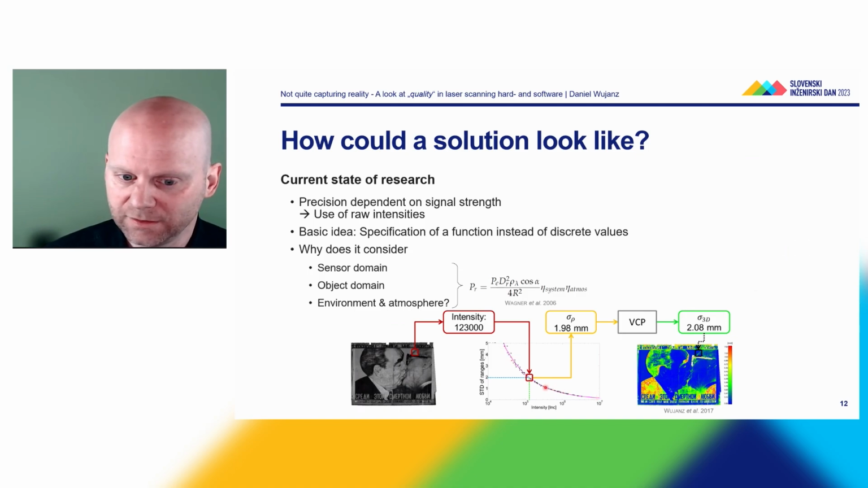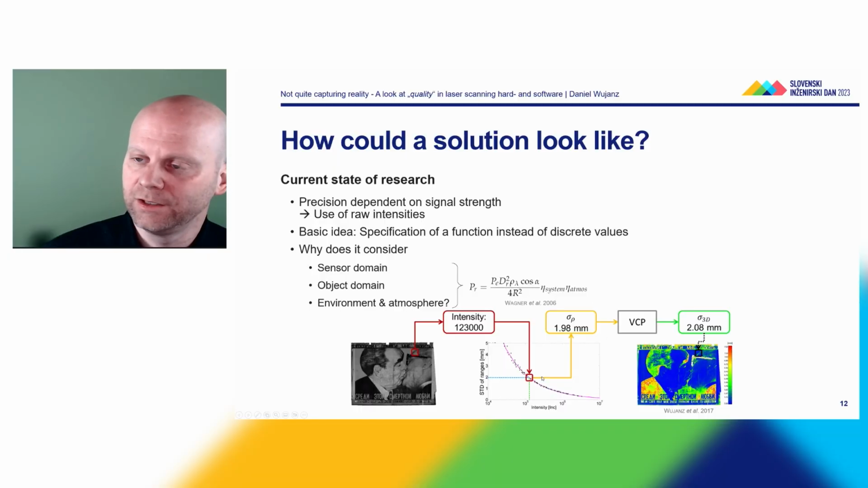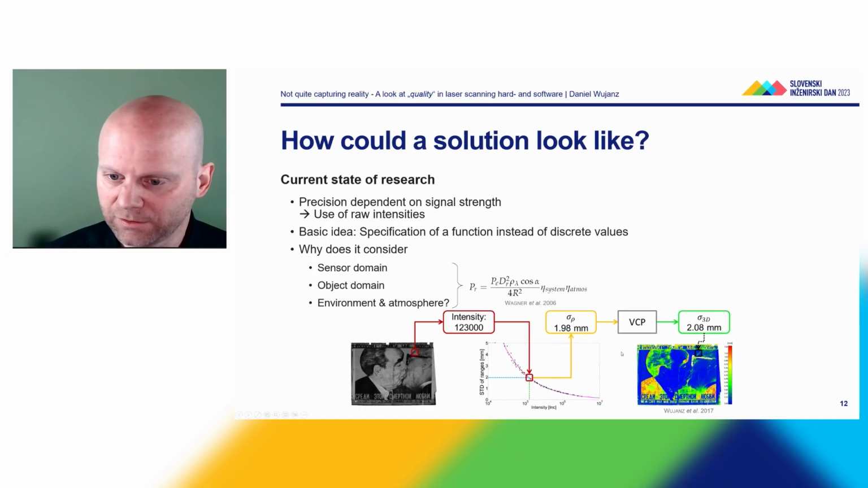If you approximate a steady function through this, then we can simply take an intensity value, look at which range noise I can expect, and then use variance-covariance propagation, marry this with the angular accuracies, and compute 3D accuracy levels for every single point, which is much more meaningful. And I can do that for every single point, which has to be mentioned here.